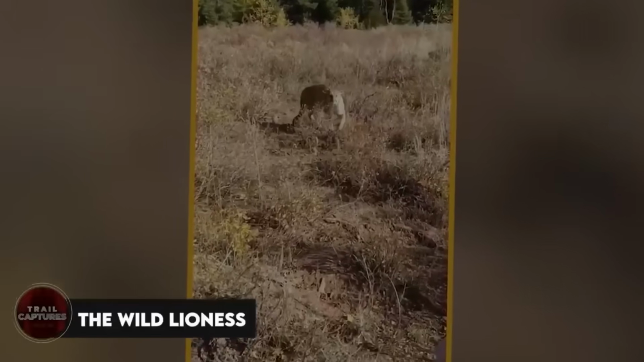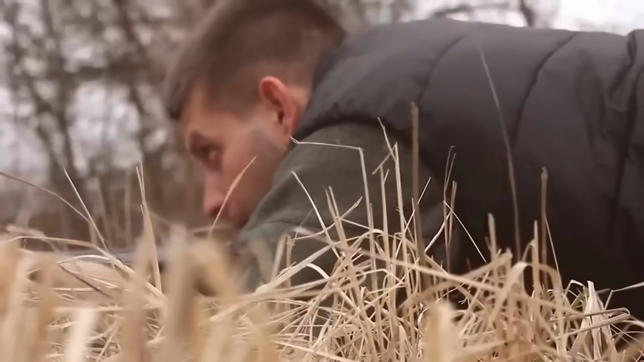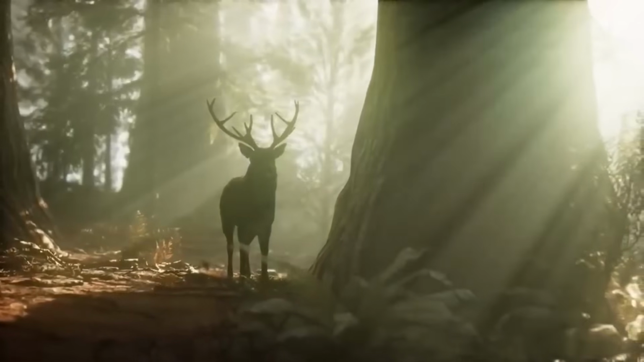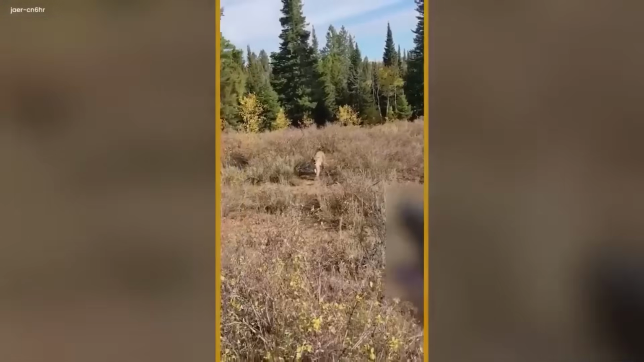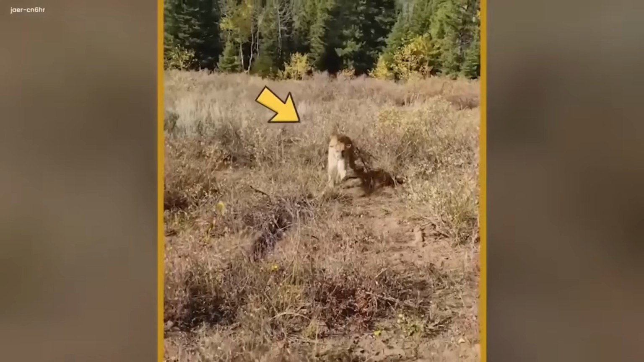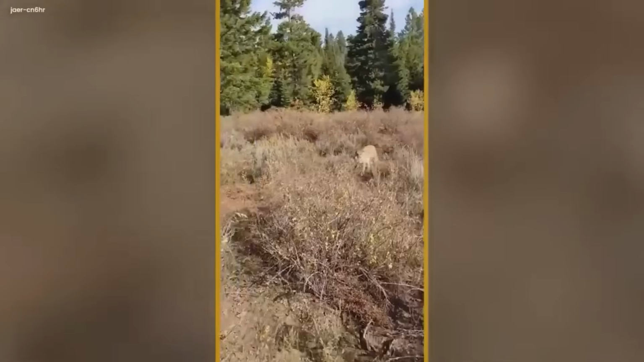The wild lioness. In the stillness of the jungle, the hunter came with the thought to hunt an elk and mentally prepared himself for all the possible situations, but none prepared him for a sudden encounter with a savage beast. The camera recording began with the hunter getting shocked by the sudden entry of the lioness. He aimed his Glock 27 at the lioness, who was dangerously close to him.